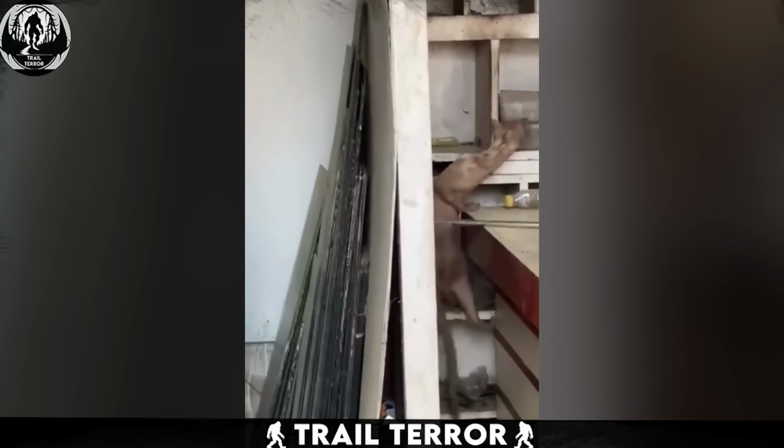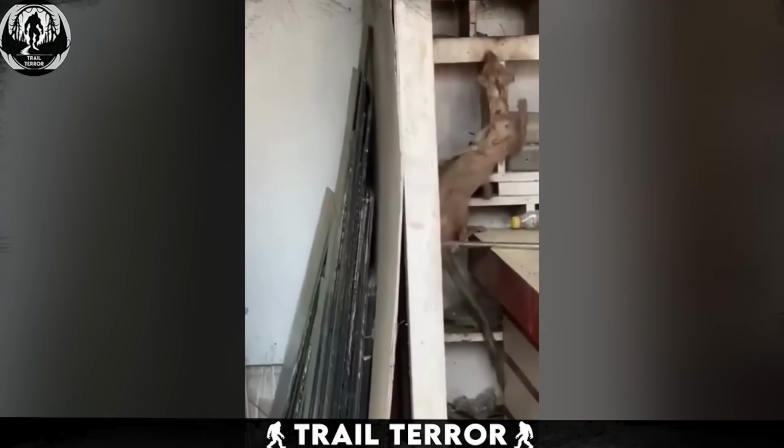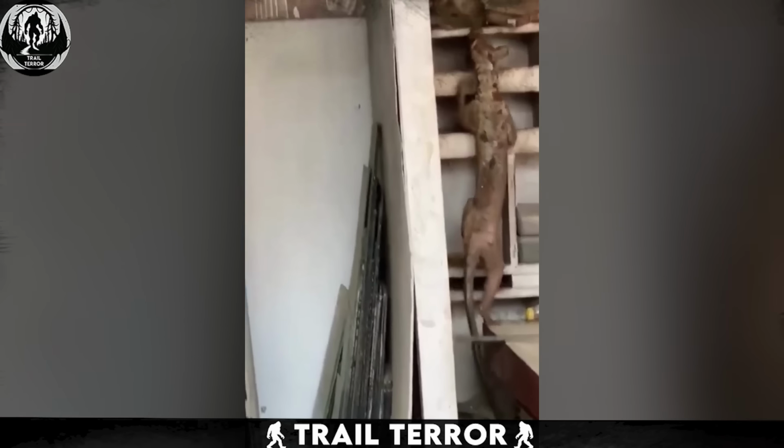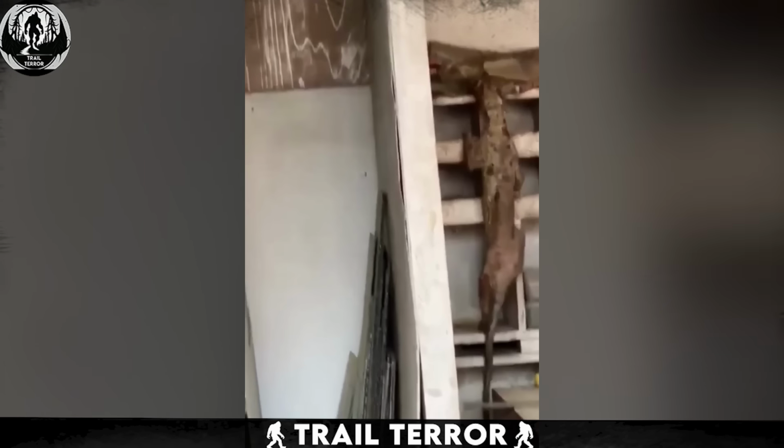This next clip from Muzaffarpur, India, captures a truly bizarre sight. A giant rat-like creature that has left netizens baffled.